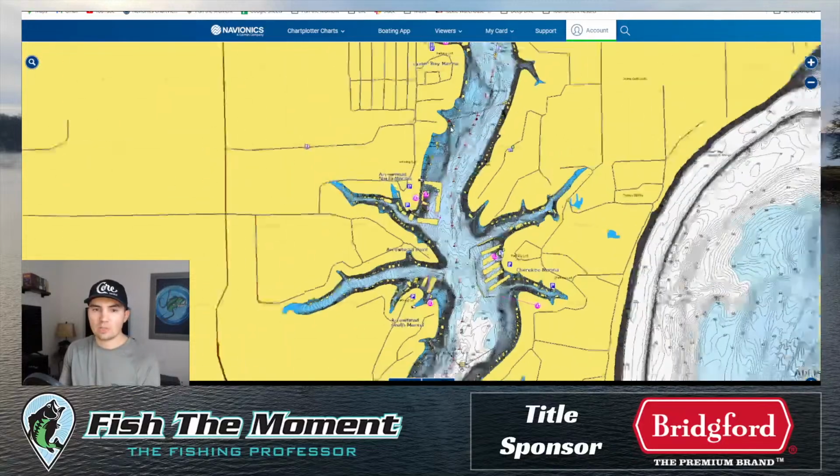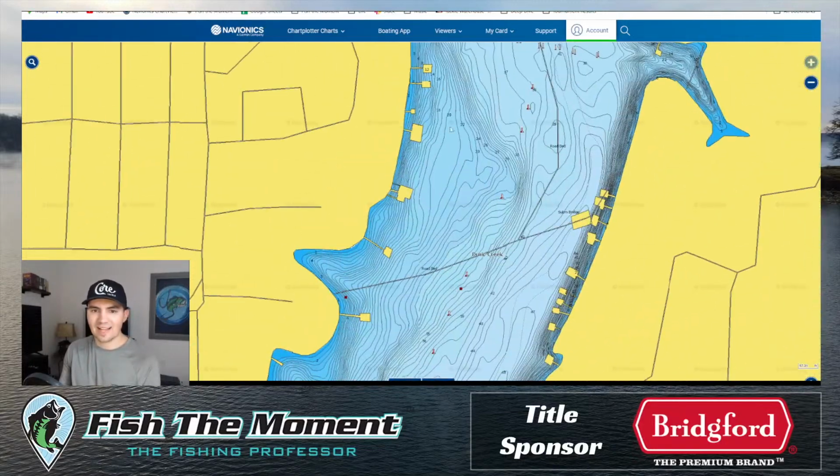Where if I'm just live scoping, I'm probably just going to stay graphing these flats, finding isolated fish, and trying to just pick off 5 fish with the live scope throughout the day, because that's just a lot more efficient process for me.